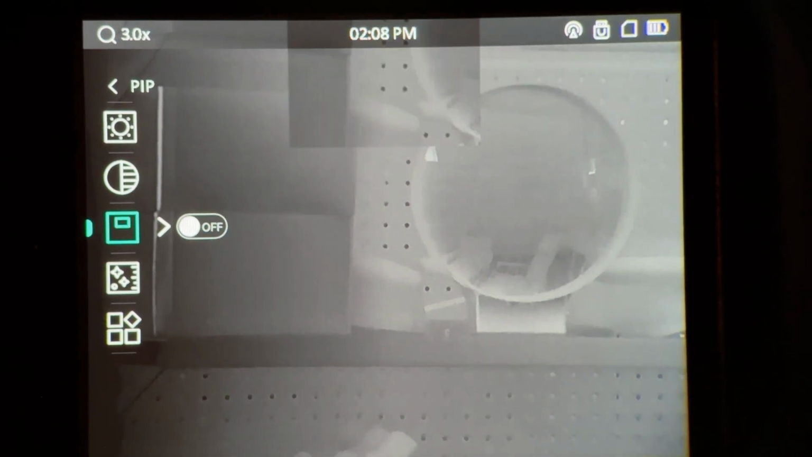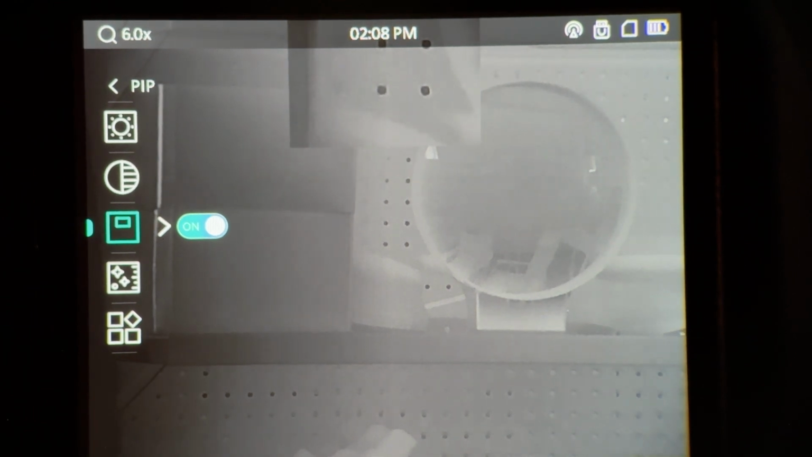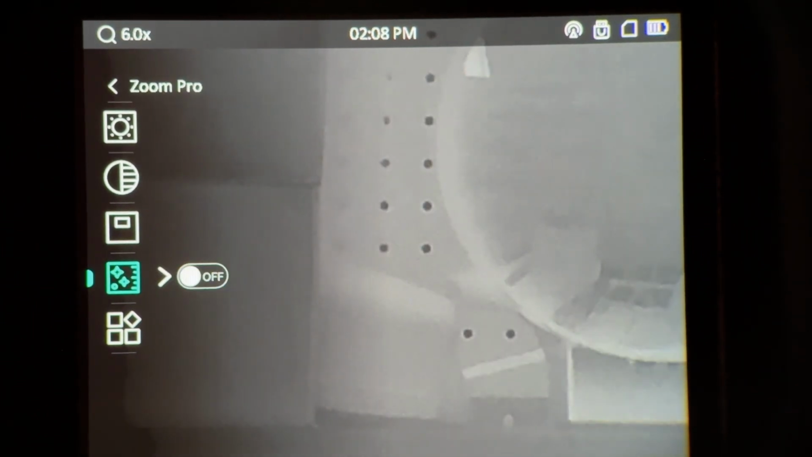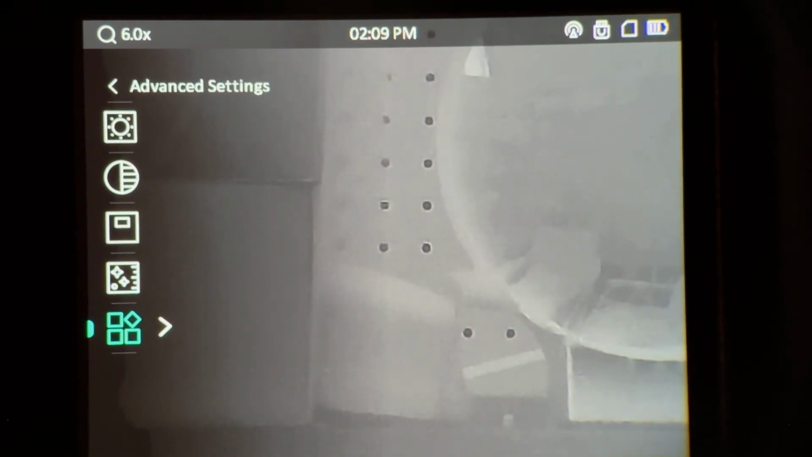Now we have picture-in-picture mode, which will just show a zoomed in image of what you're looking at in the top of the screen there. Then moving on, we have Zoom Pro. Now Zoom Pro is quite good. I've tested this out and you will see it in the image review. It uses computer algorithms to smooth out the image and make it clearer to identify an animal at a further distance. So for most people, you probably want to have Zoom Pro turned on.